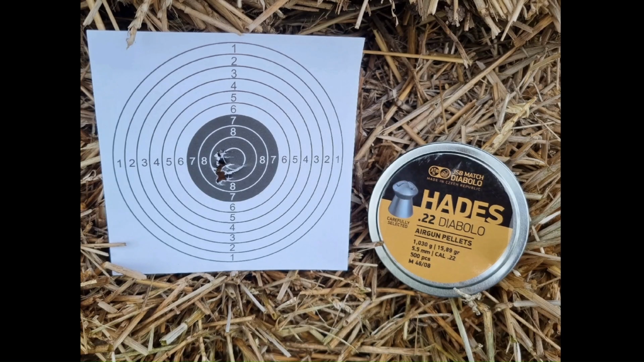So you can see here they group very well on paper. So off to the rats.